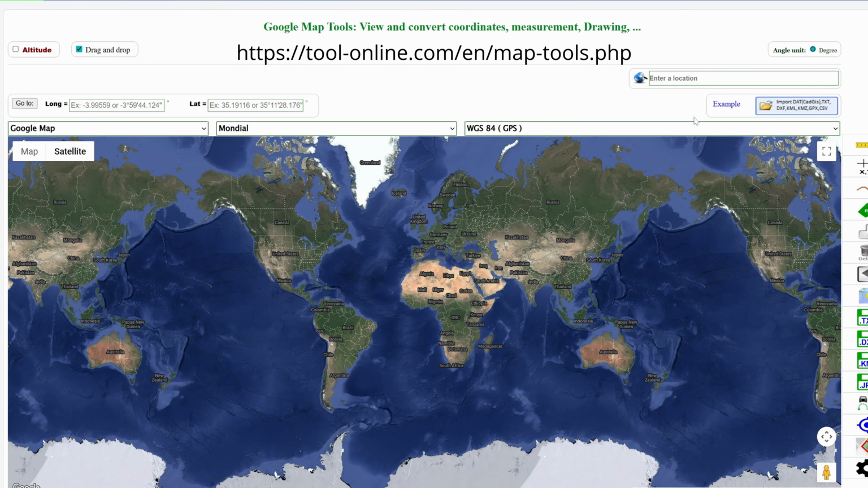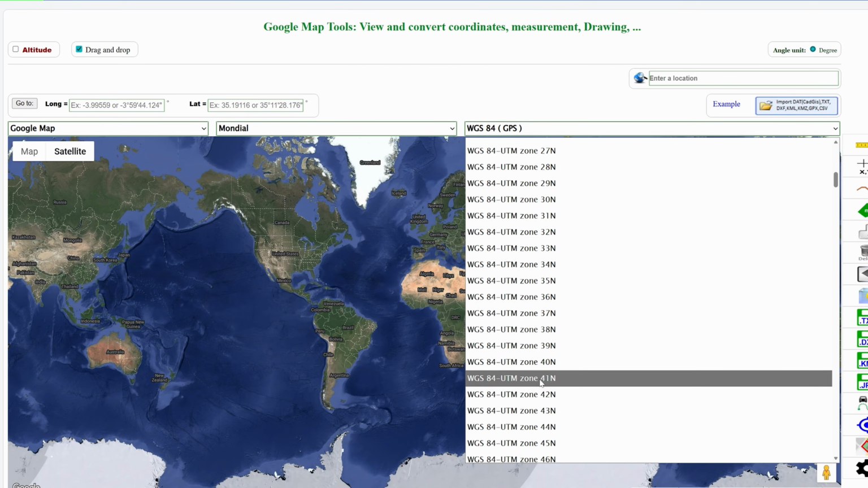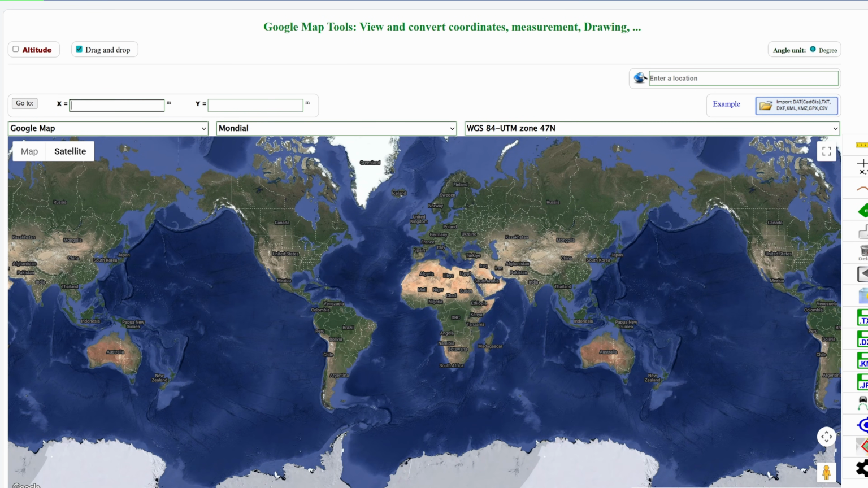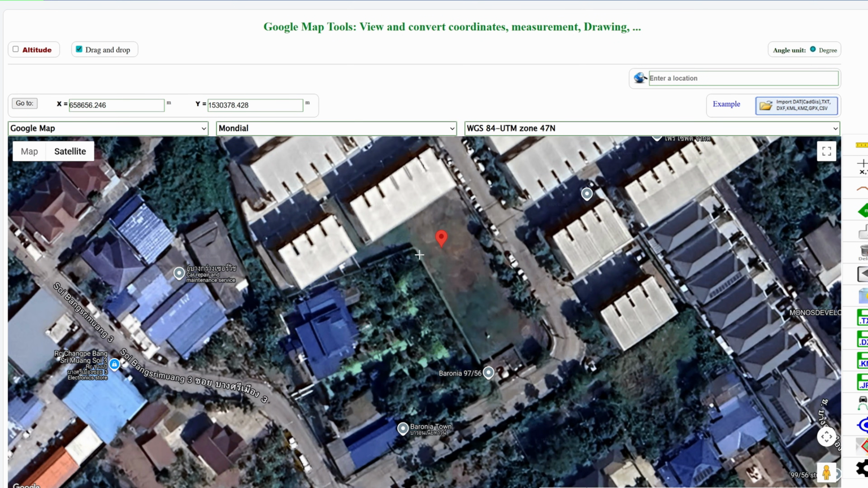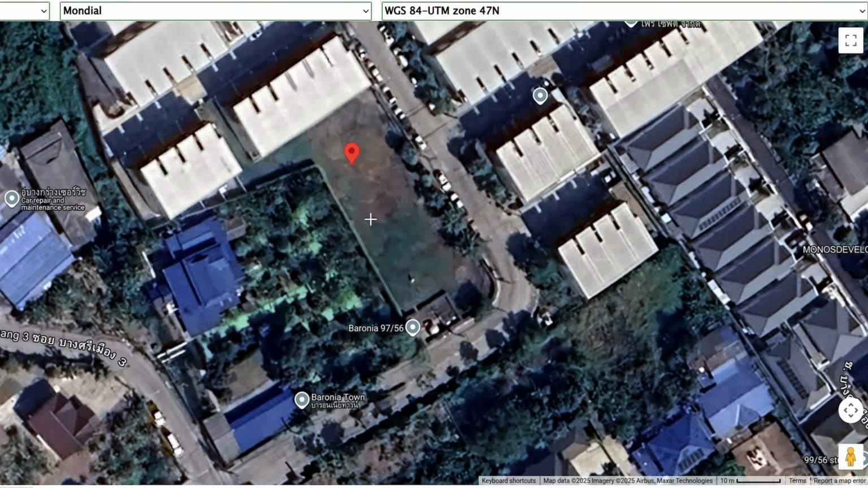And you can go into this website, click on the correct zone, WGS84 zone 47N, and next I'm going to paste the coordinate. This will be the X and this will be the Y. Click on go to, and if I zoom in on the Google map, it's going to show you that this is the same point as shown in the Google map.